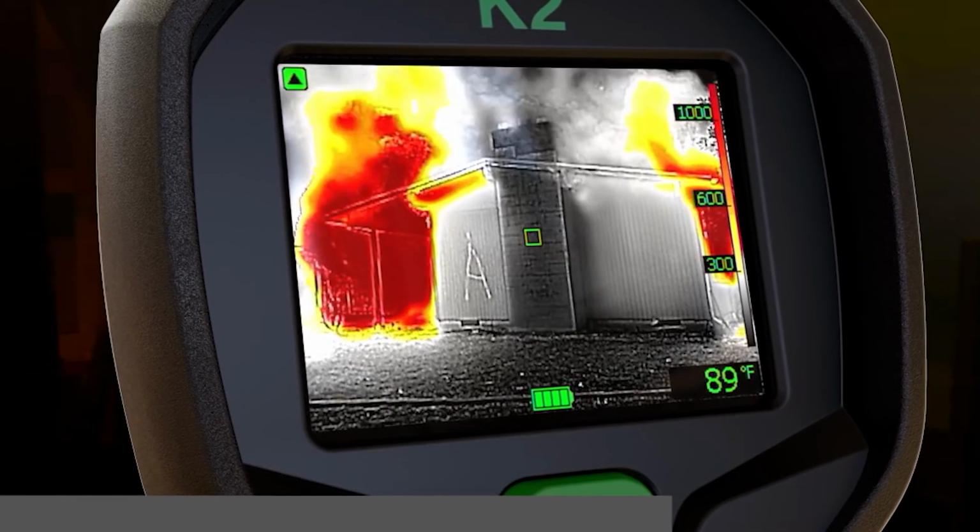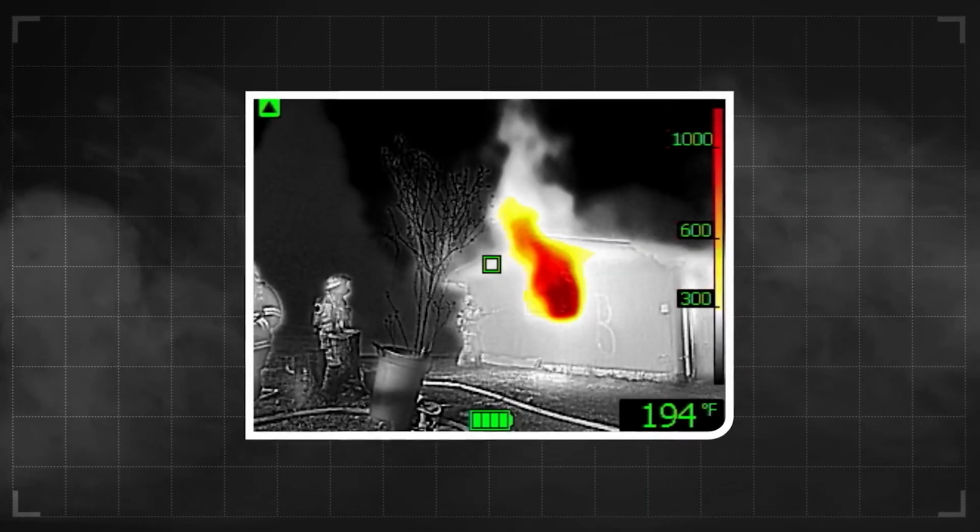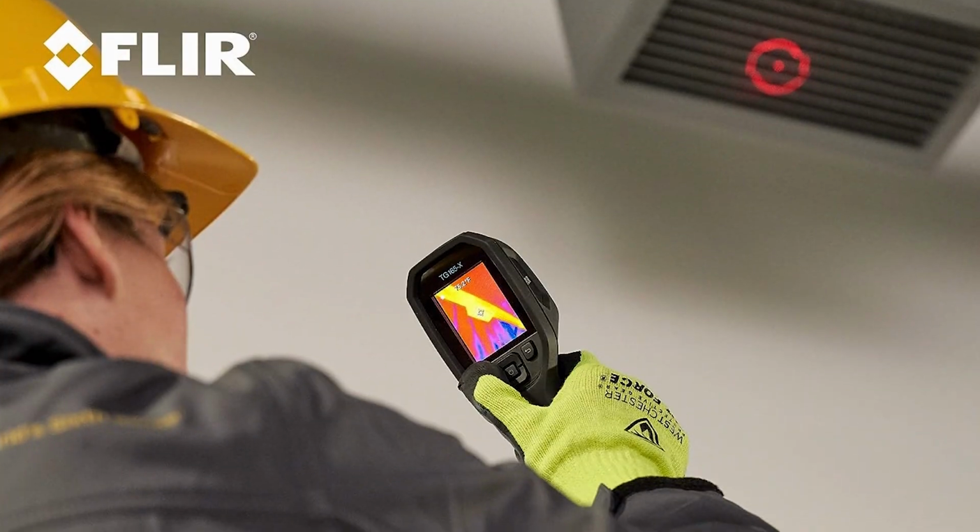I remember using it for all sorts of engineering purposes, but it was transformative to me to understand heat transfer and thermodynamics. How is this $369 and it's better? But when you say better, can you give me some stats here? Like, can you compare it? Sure. So let's compare this to the closest in price FLIR camera.